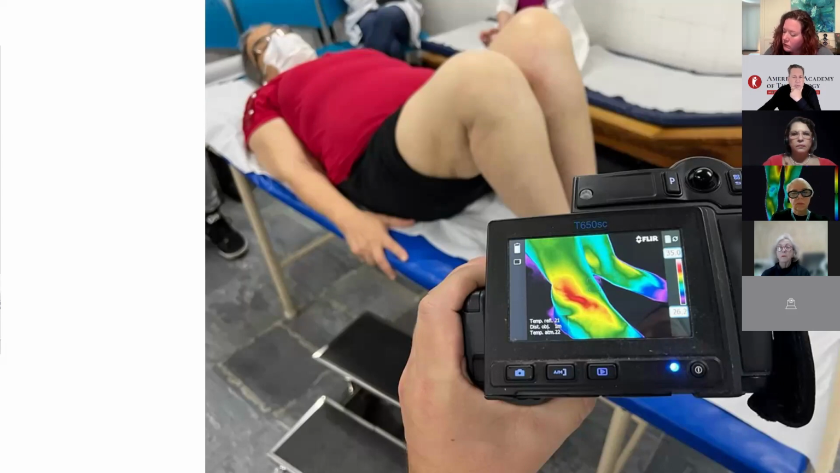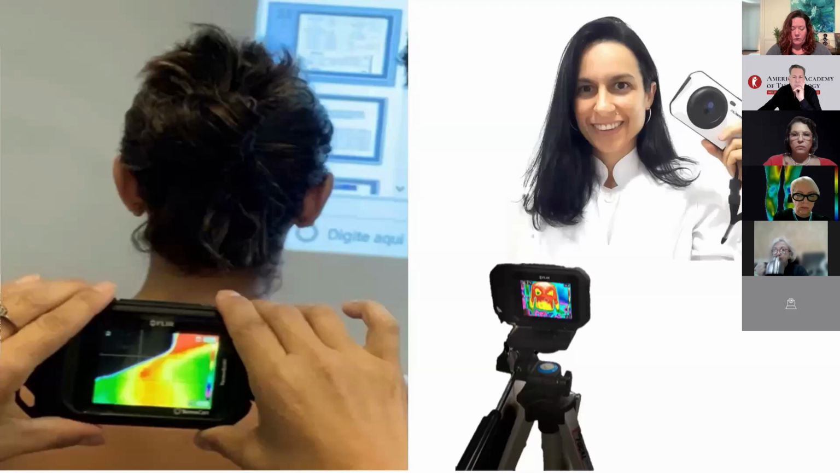Luciani will explain her experience in thermography, Rita in oncology, and Sergio on healing. So you see most of the images they will show us are bedside or point of care, maybe in hospital or in their clinics, using this approach that we have been using for 10 years.